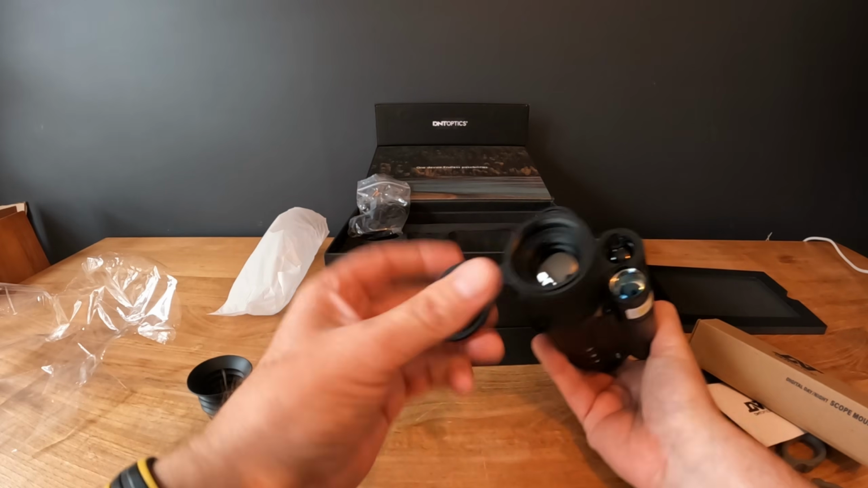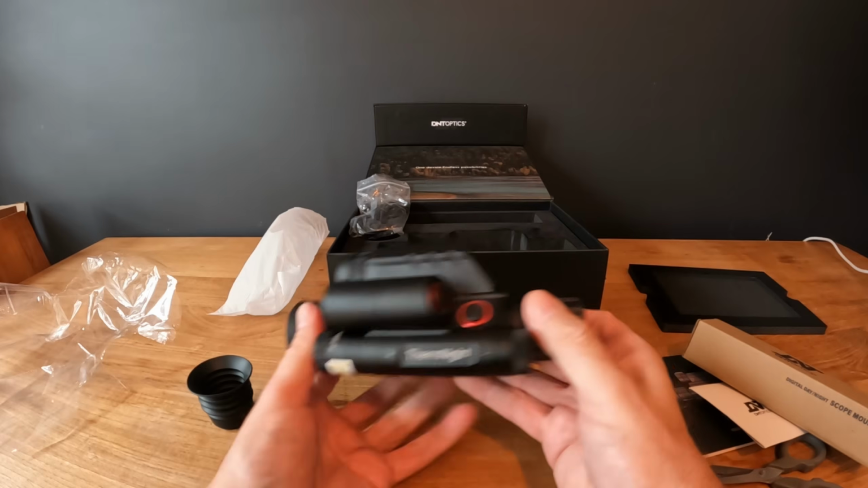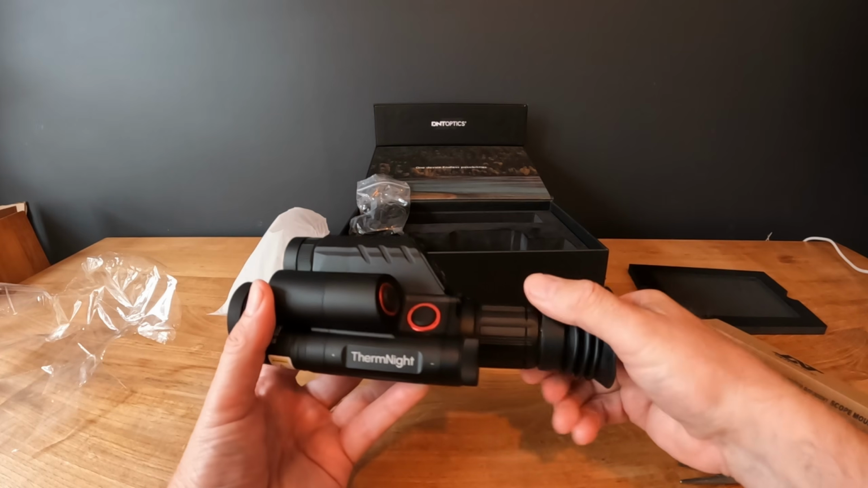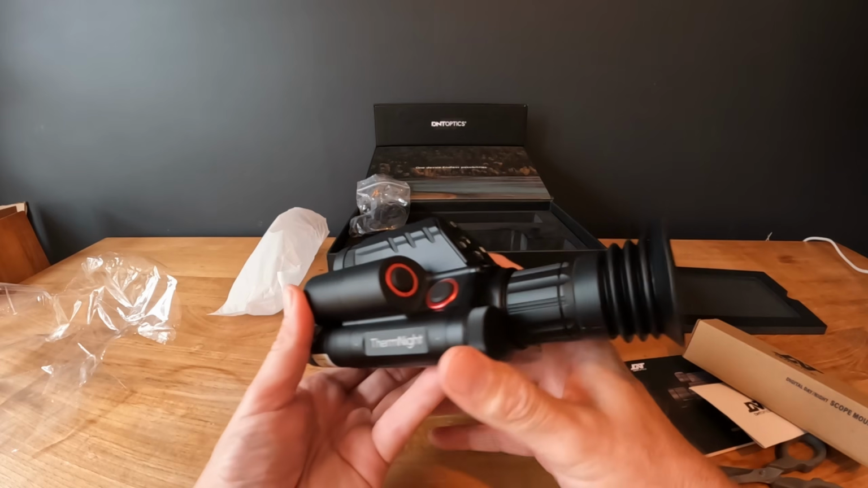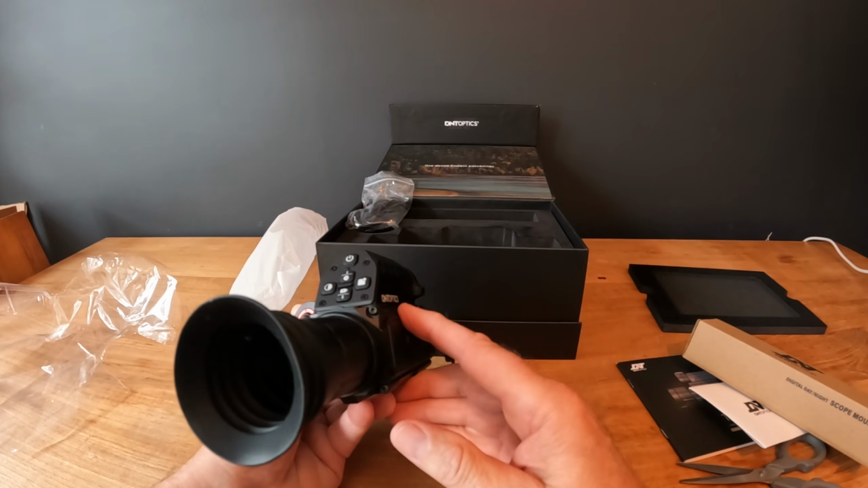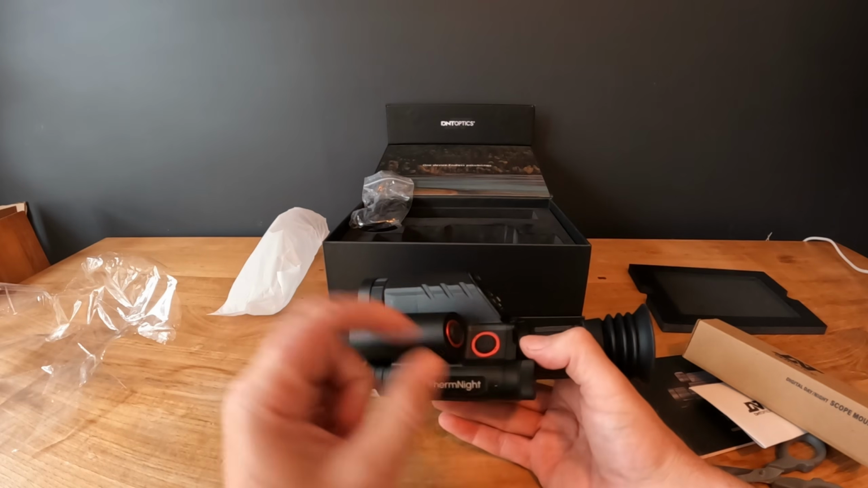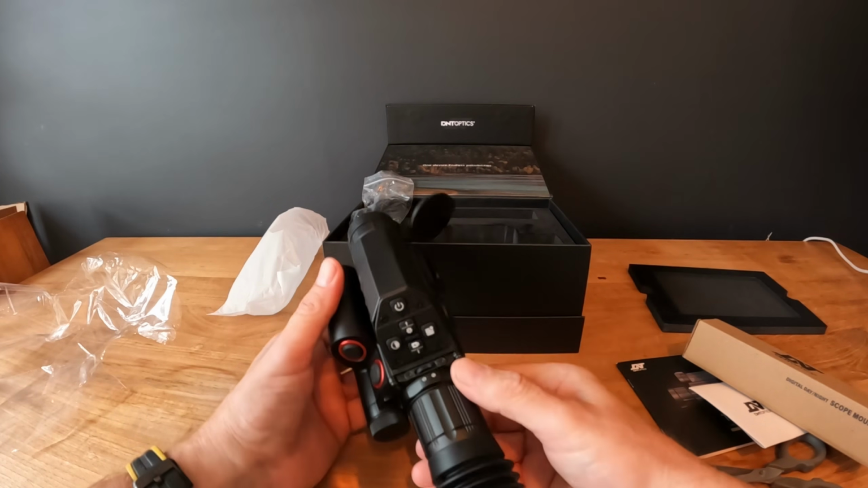Oh, that's nice. Nice rubber cup at the front for the lens cover, and the eye cup for the back. Oh, that's really nice. So I'll have to get a battery out and get this sorted out. Right, so we've got 5 buttons on the top, and then we've got a laser rangefinder button, and then we'll have a look at the rest.